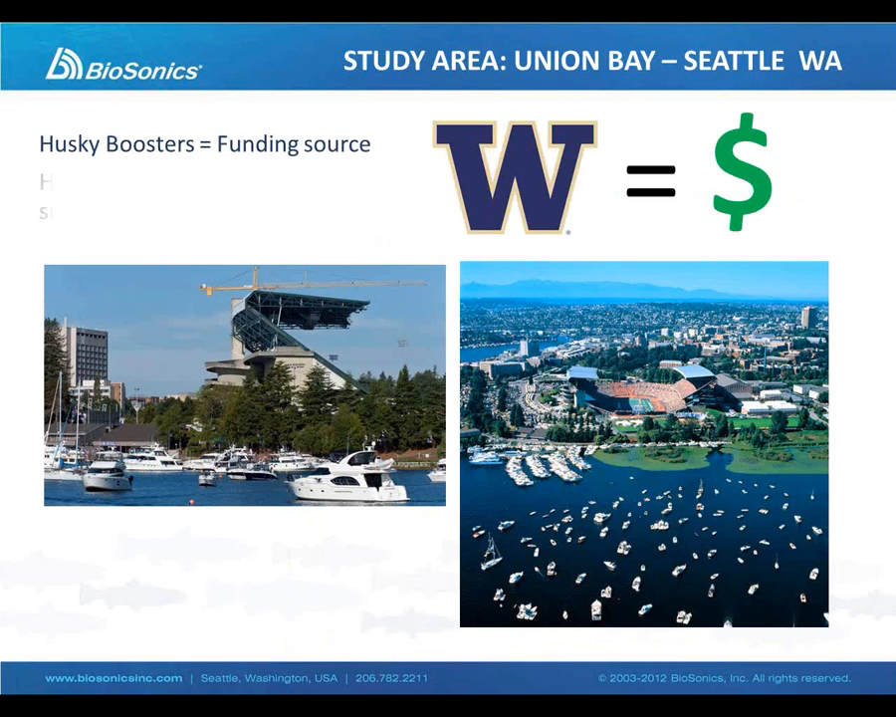And so there's some funding as of recently from the University of Washington boosters, the folks who like to go and tailgate before the football game in their boats, and have grown weary of milfoil fouling the propellers. So they're treating this bay with herbicide. The treatments have already occurred.